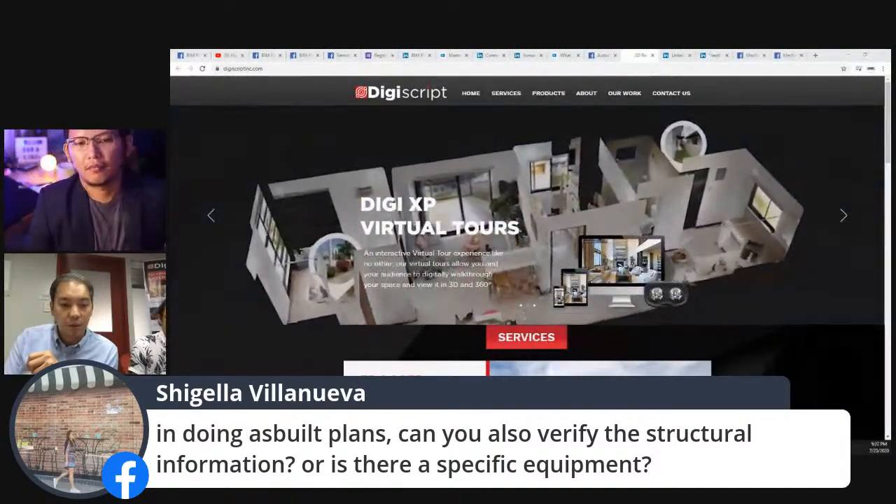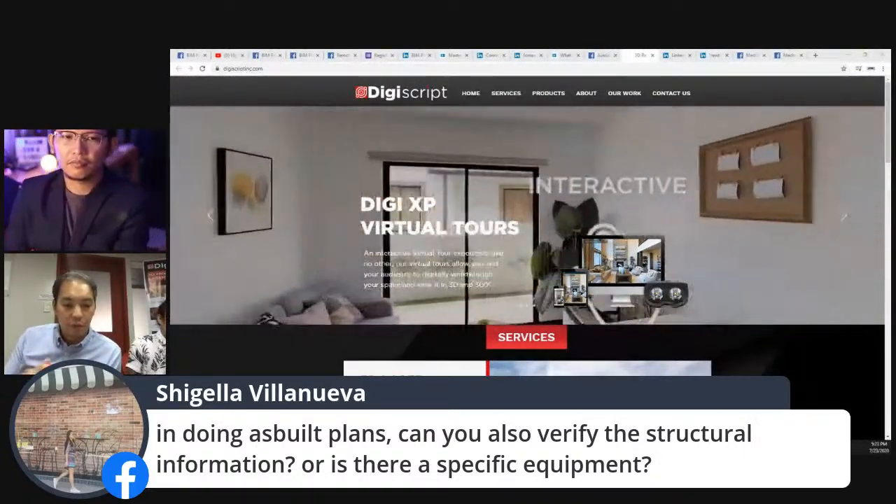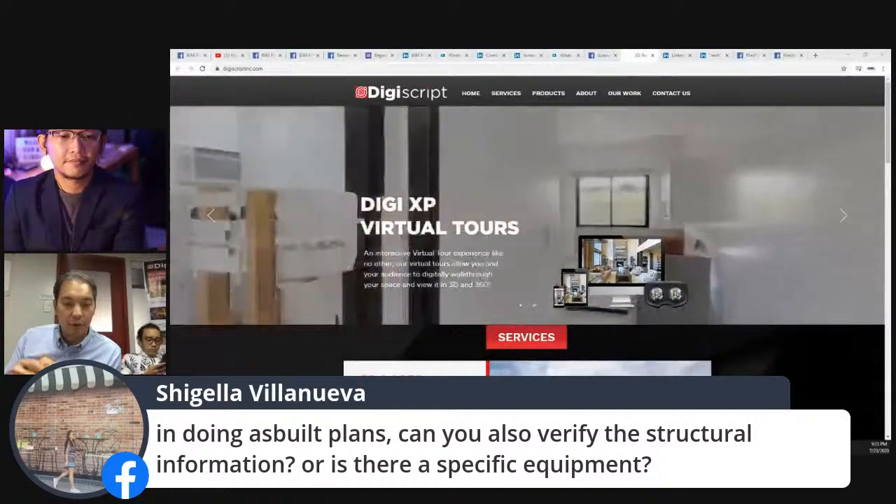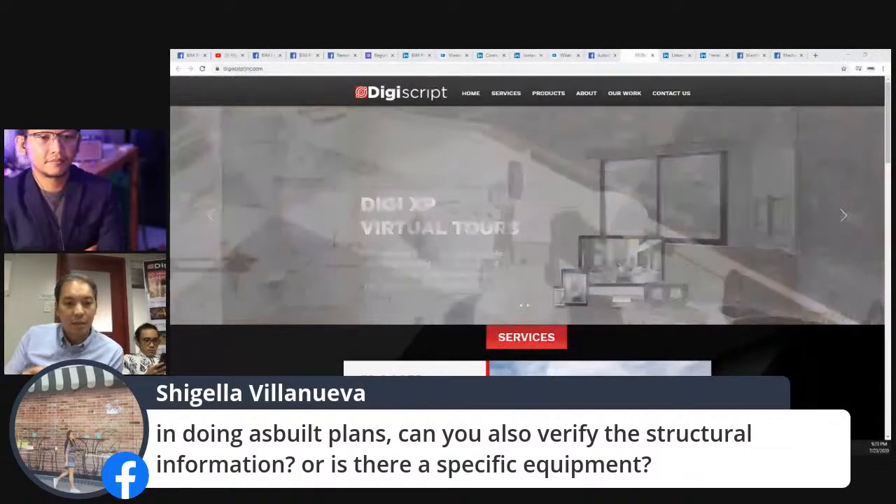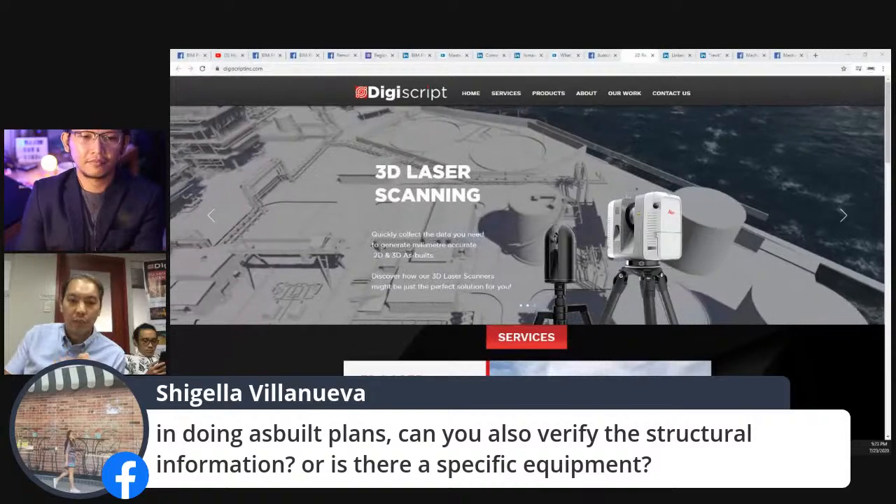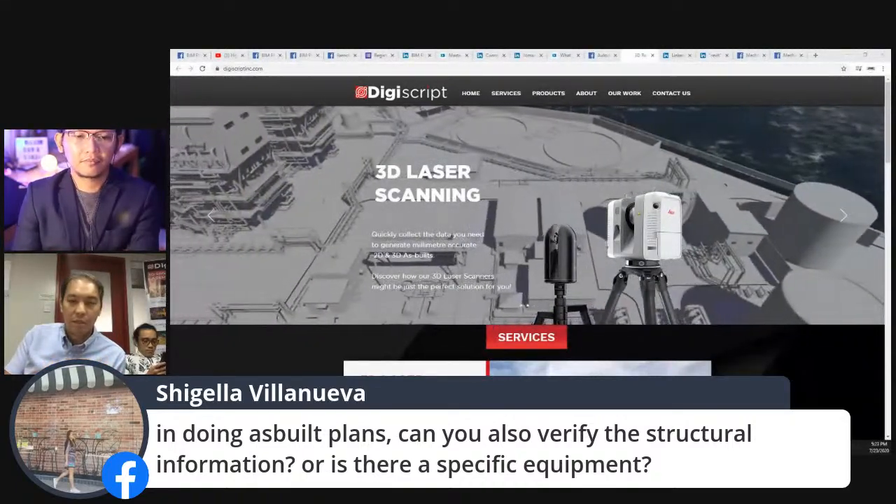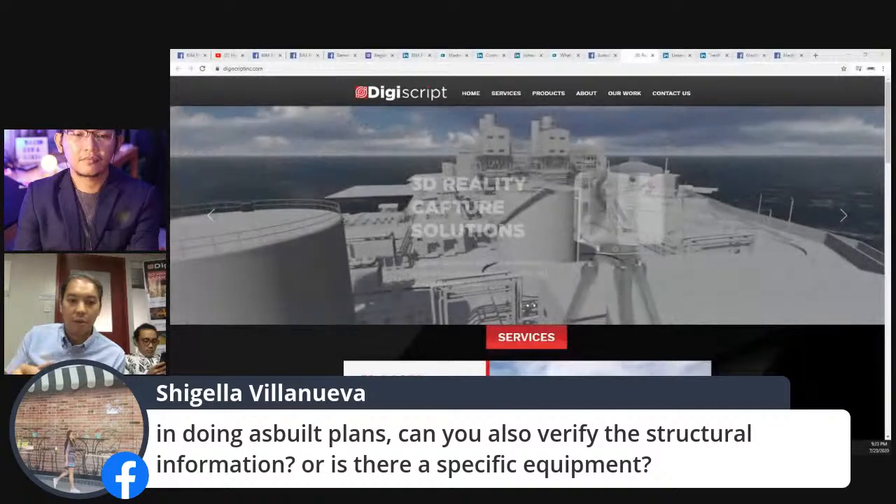Yeah. So I'm not sure if this was mentioned earlier, but most of our 3D scanning, the nature of how it works, it's line of sight. So it does not penetrate what's beyond the wall. It will not give you the slab, the rebars, the structure below the concrete.